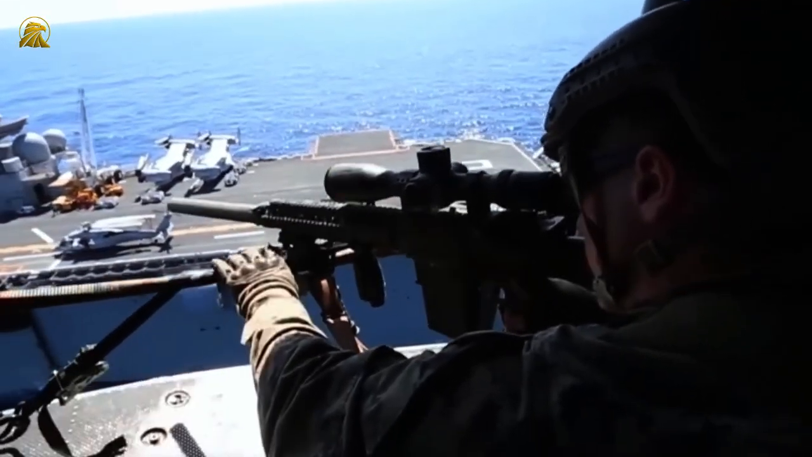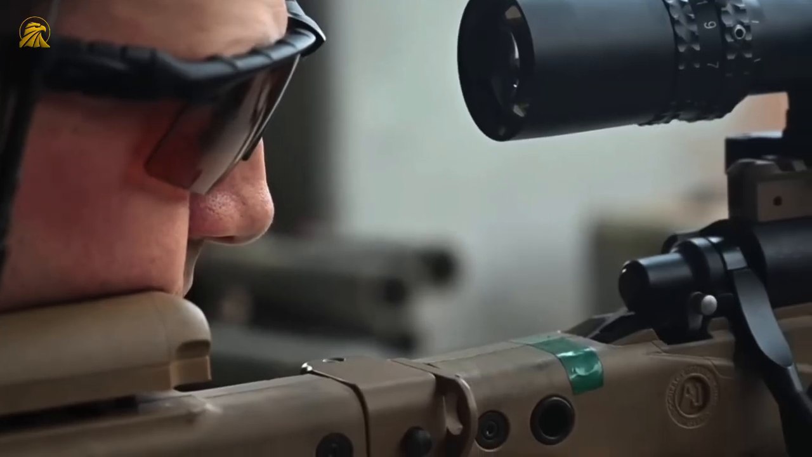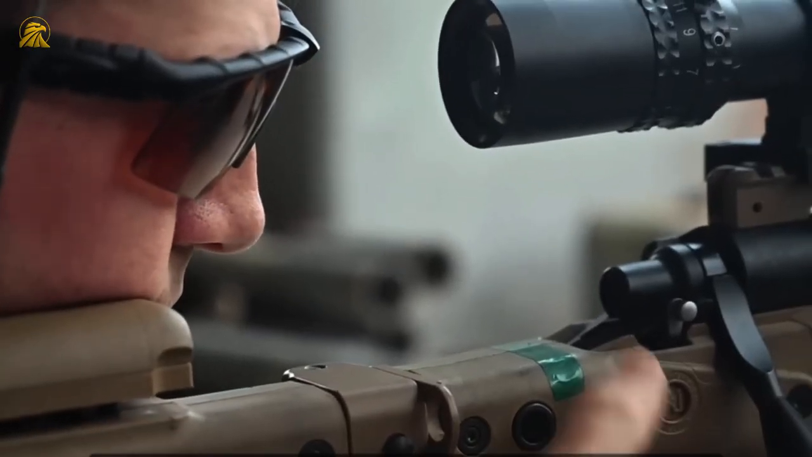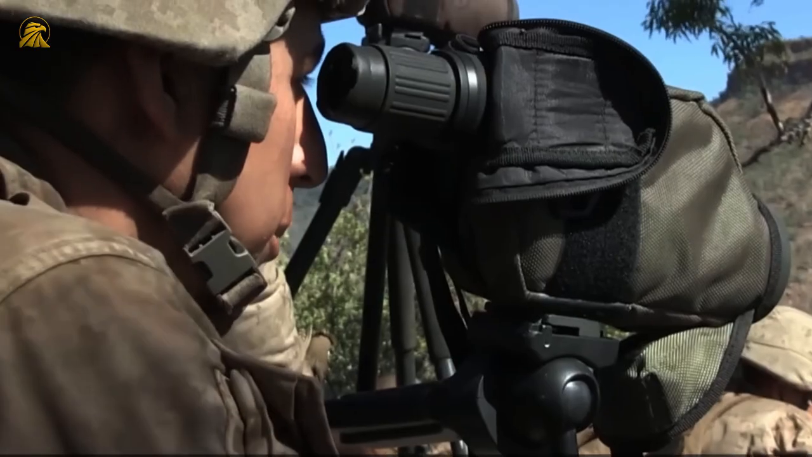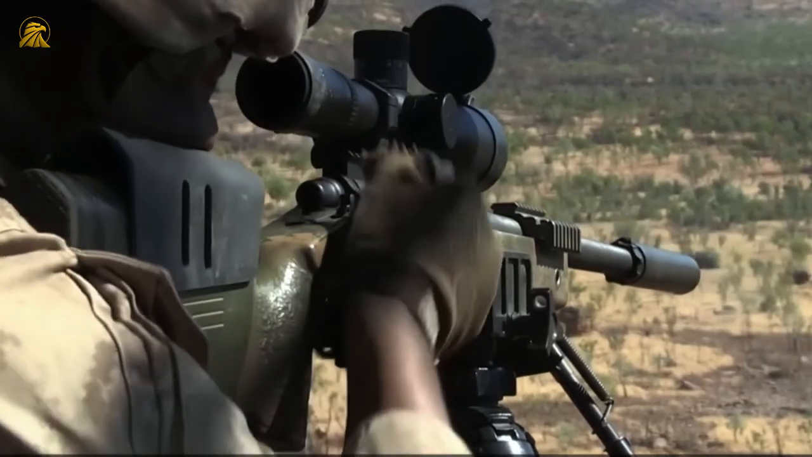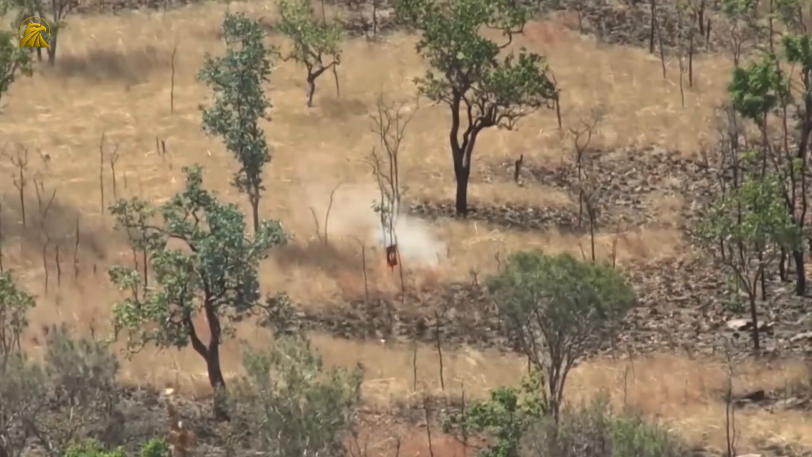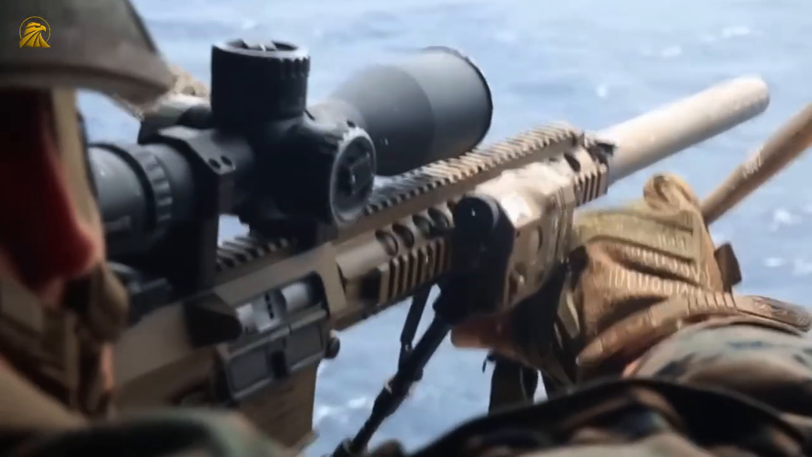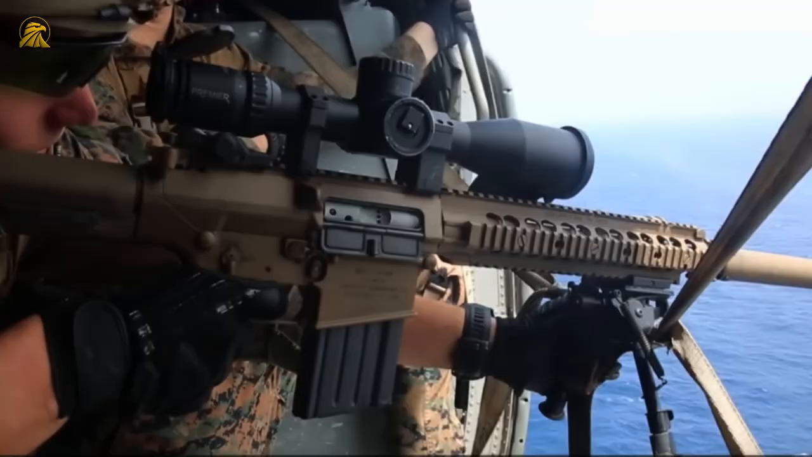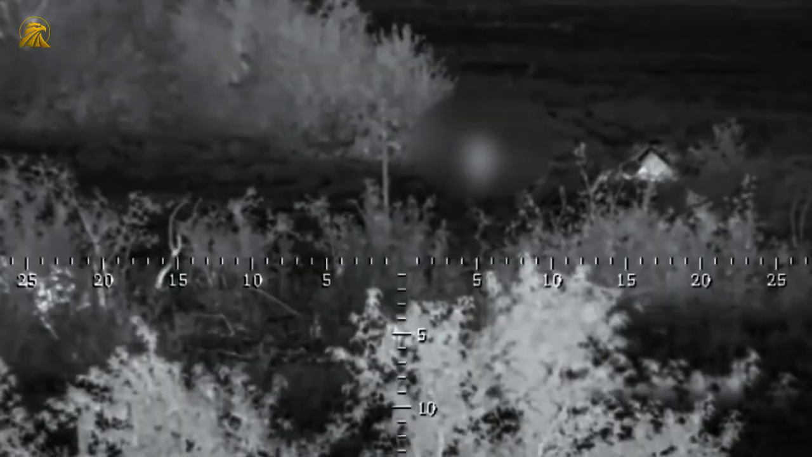The bullet passed through a window where the targets were positioned, completing what experts now consider the longest confirmed shot in modern military history. This record surpassed the previous mark, which also belonged to Ukraine. In 2023, Vyacheslav Kovalsky, a 58-year-old businessman turned volunteer sniper, had set a record with a 3,800-meter shot using the national rifle Lord of the Horizon. Ukraine not only broke its own record, but also set a new benchmark for what's technically possible in long-distance combat.